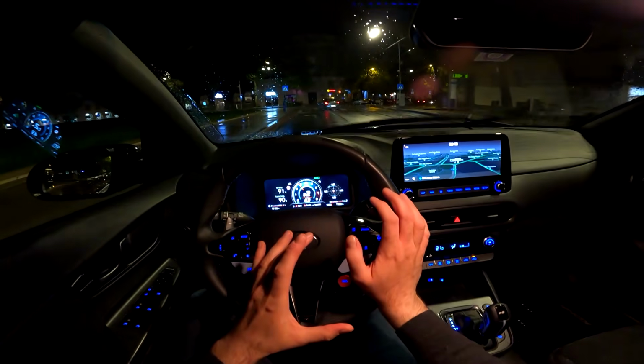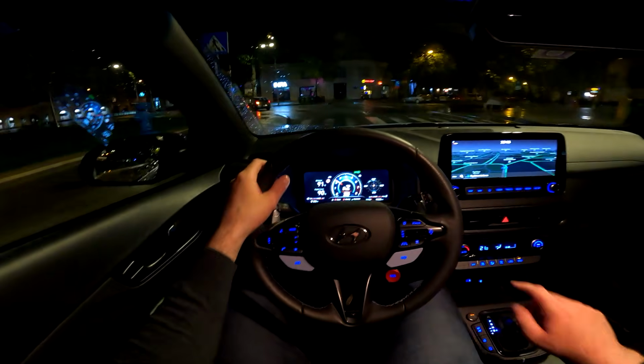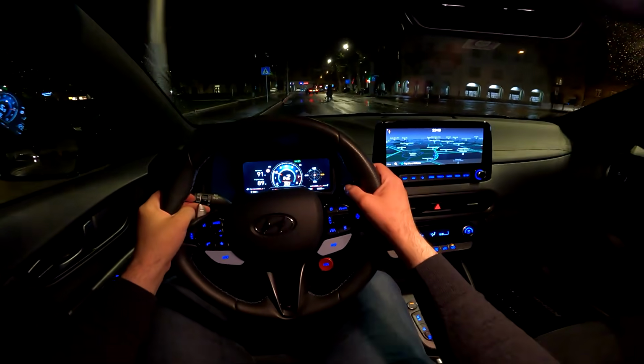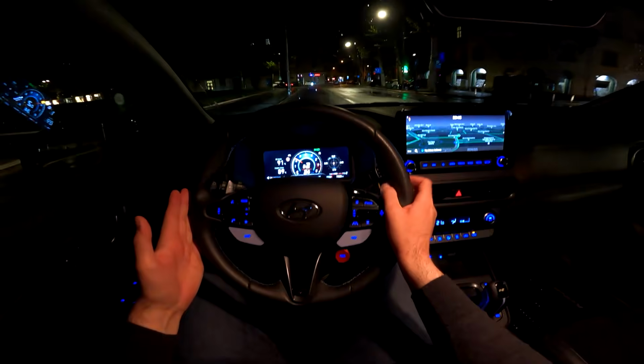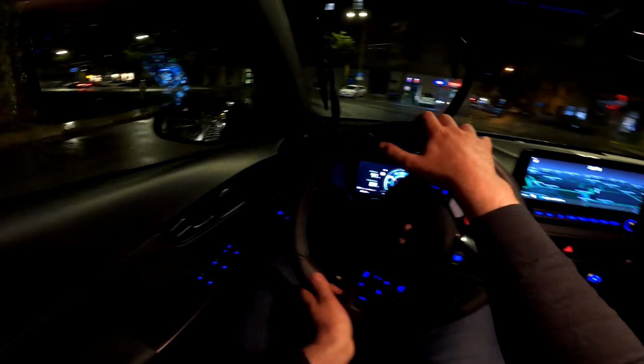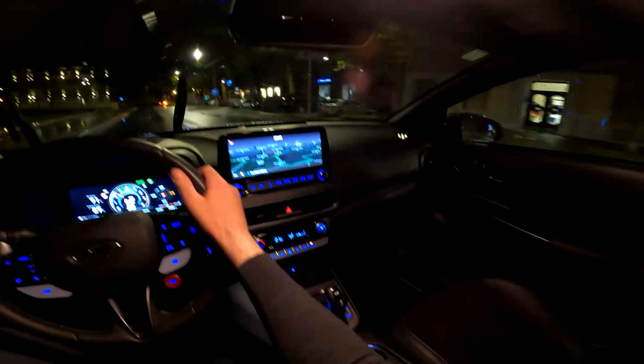The way that the engine and the transmission are connected and the way they work together, it's really good, as the throttle response is instant and the gear changes are fast, and the car, especially in the N mode, really knows which gear you want to use.